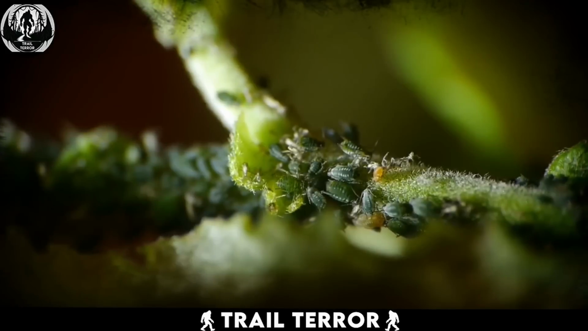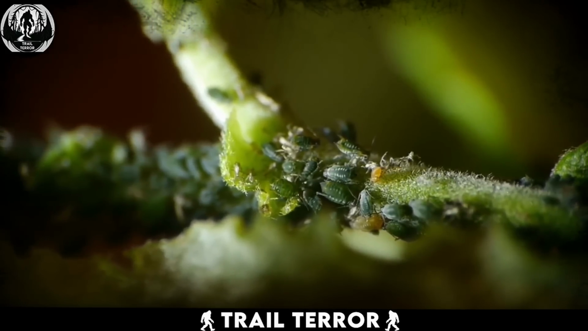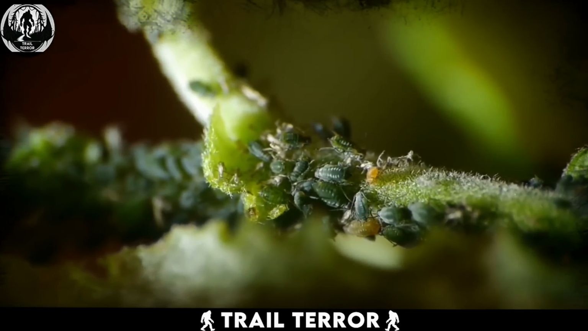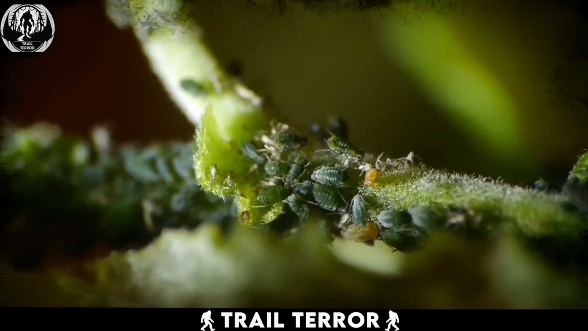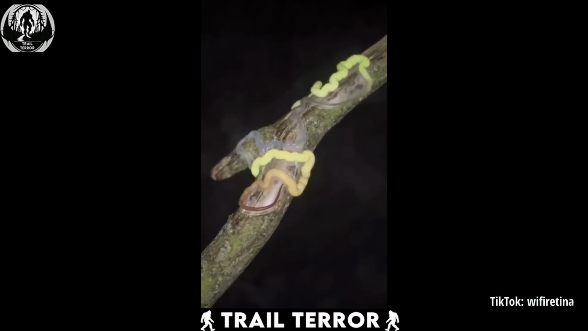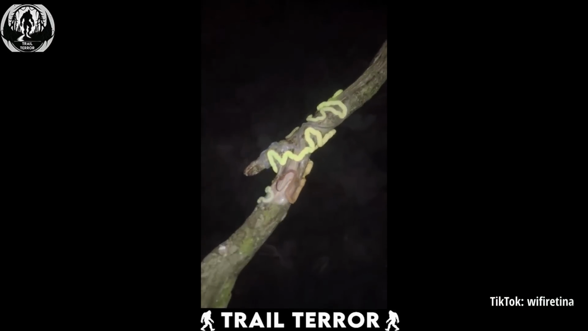There are millions of bug species on our planet, but nature seems to enjoy keeping us on our toes, constantly producing creatures that seem more alien than earthly. And this next one, it really looks like it doesn't even belong on this planet.